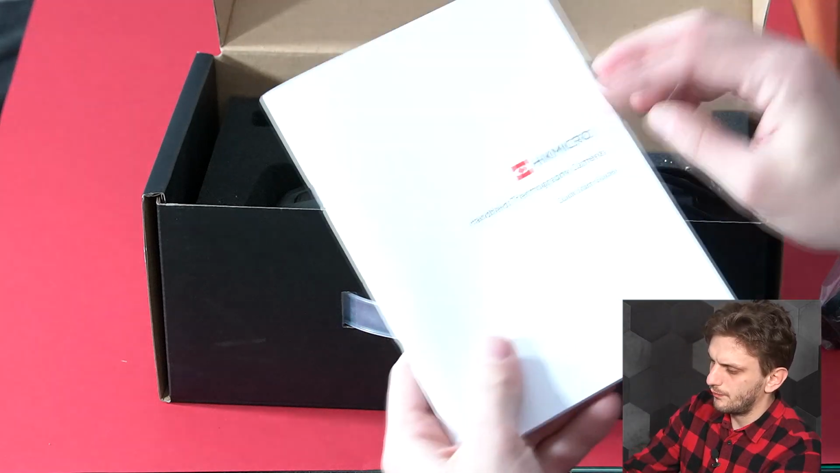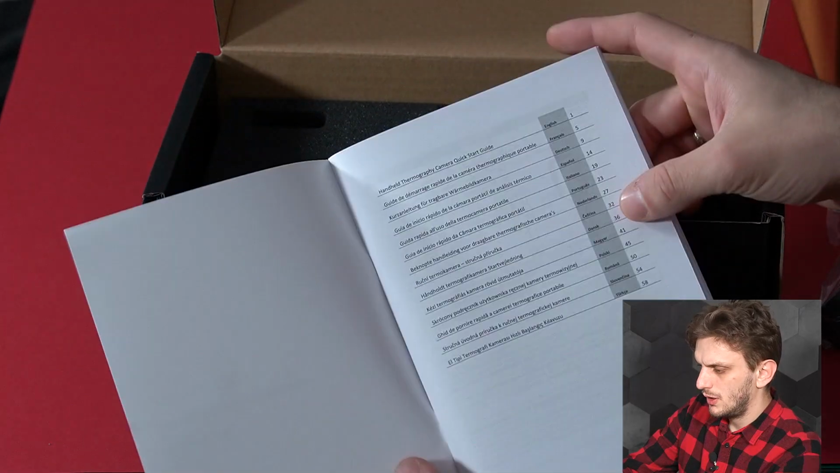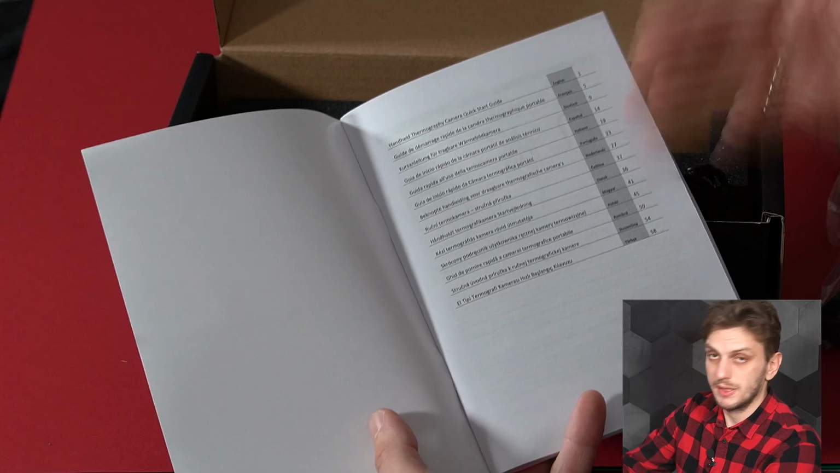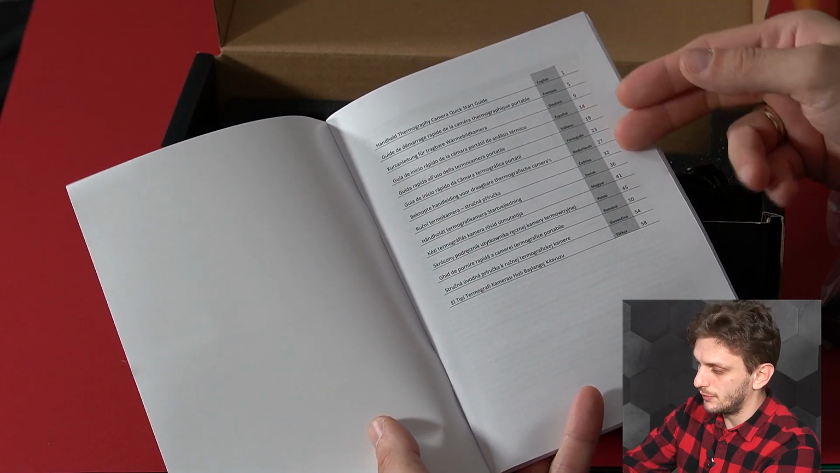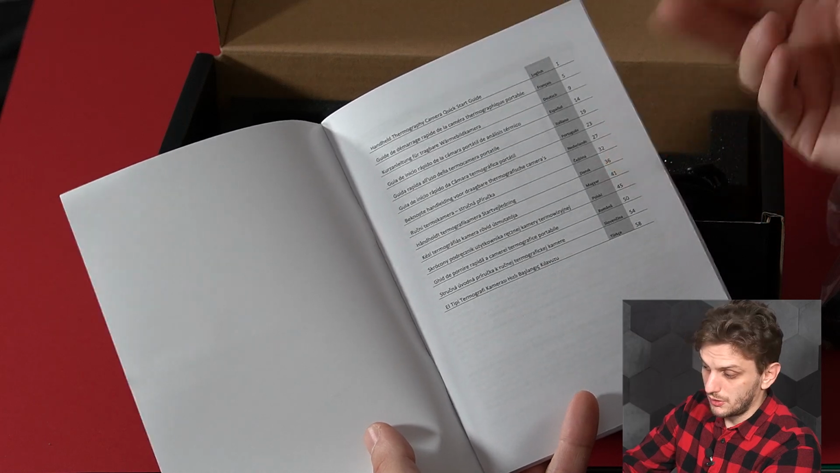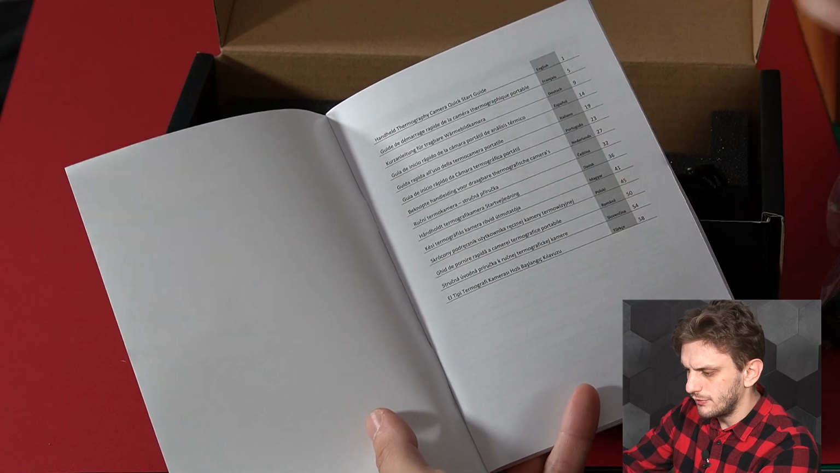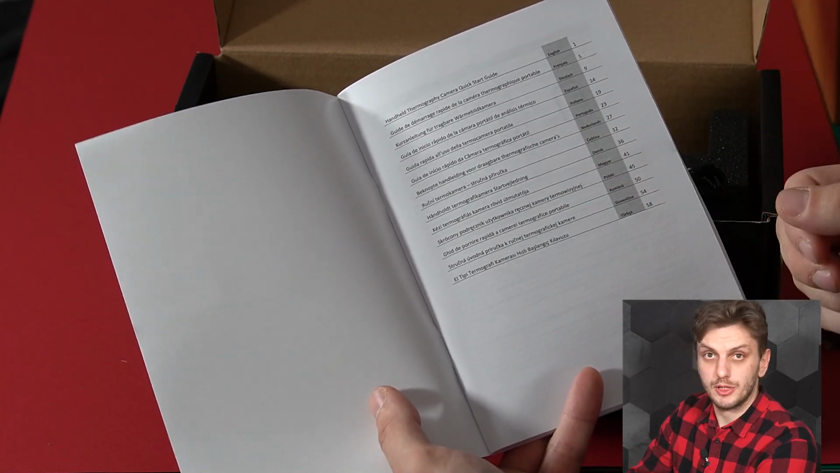But before that, if we have a look in the quick starter guide, so we can see it comes in various languages. So I guess this is the European version, so English, French, German, and so on. And well, you get Hungarian, and would you look at that, you have Romanian. Ghid de pornire rapidă a camerei termografice portabile.